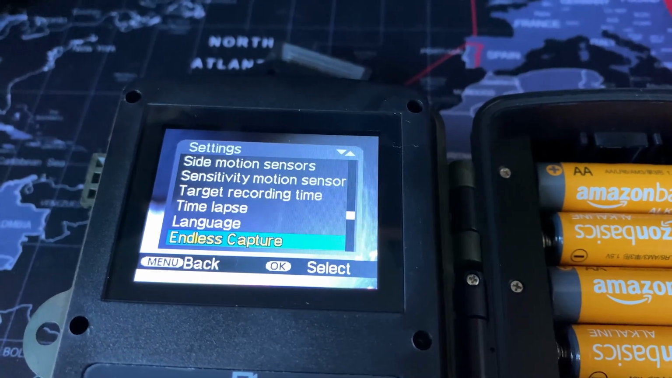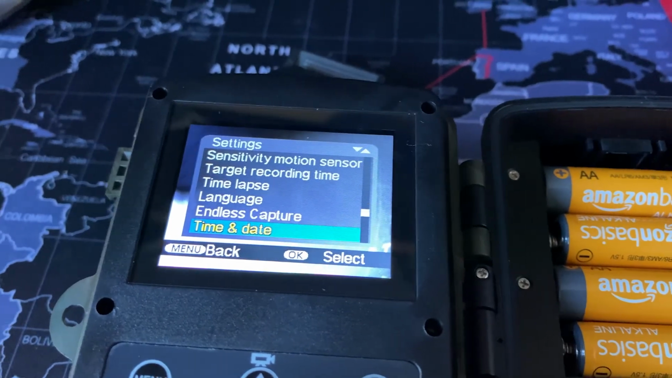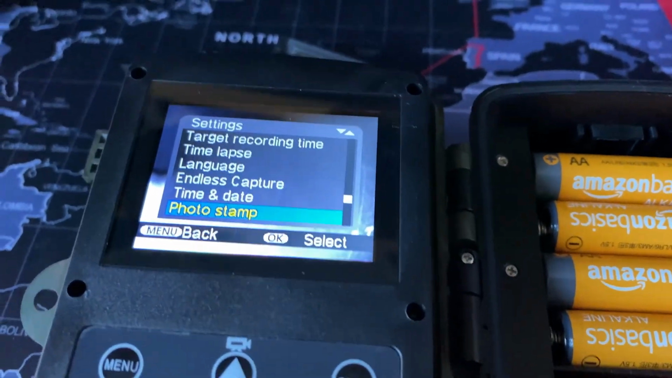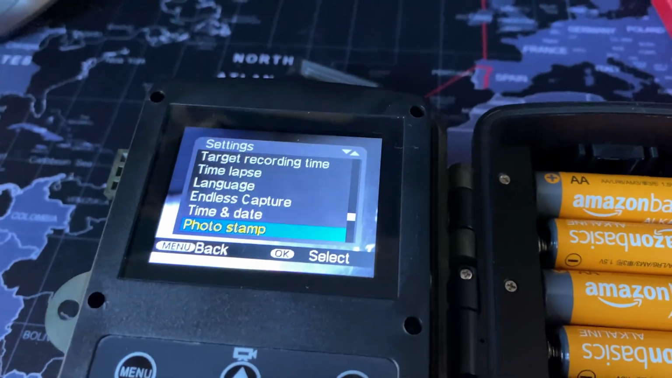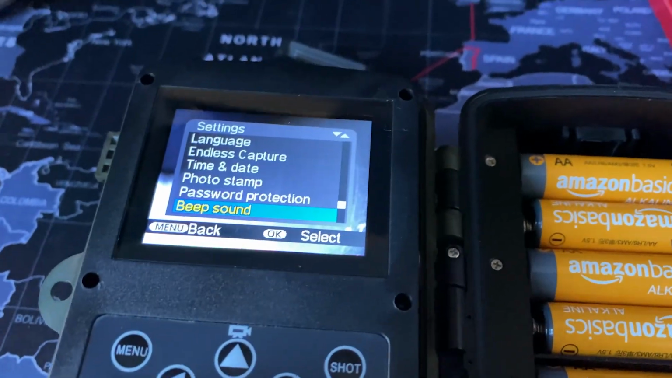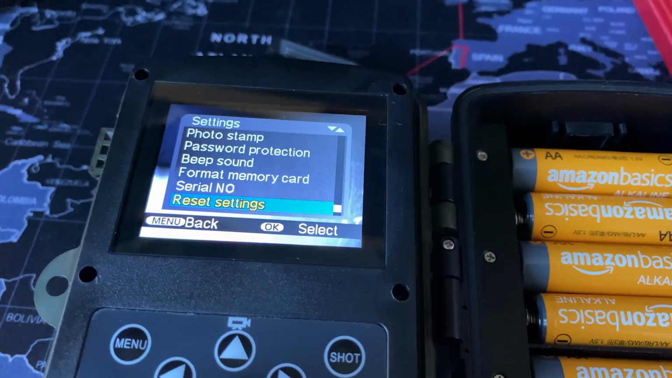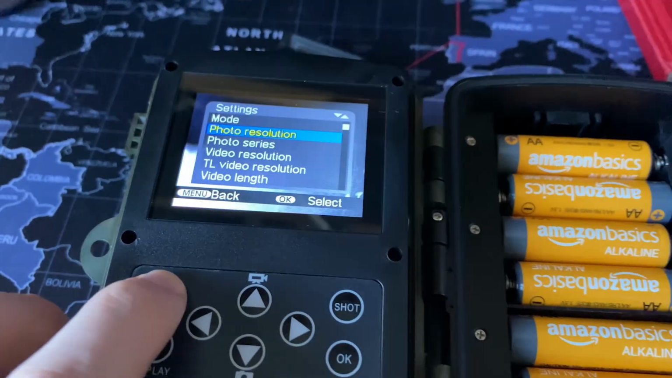What language we've got? Endless capture, so that'll just eat your memory card up pretty quickly, but if you want to record fully, that's useful. Time and date, and whether you want that time and date stamped onto your footage. Don't normally have it on, but it will mean that I can work out what time certain animals are in the garden, so I'll keep it on for now. Password protection, beep sound, that's just whether the buttons beep when pressed or not. I've turned it off. When you first put a memory card in, you'll need to format it, so you go to this one, that'll format your card for you, and then just some serial numbers and reset settings and stuff like that. So it's got quite a few options. I'm quite impressed with that.